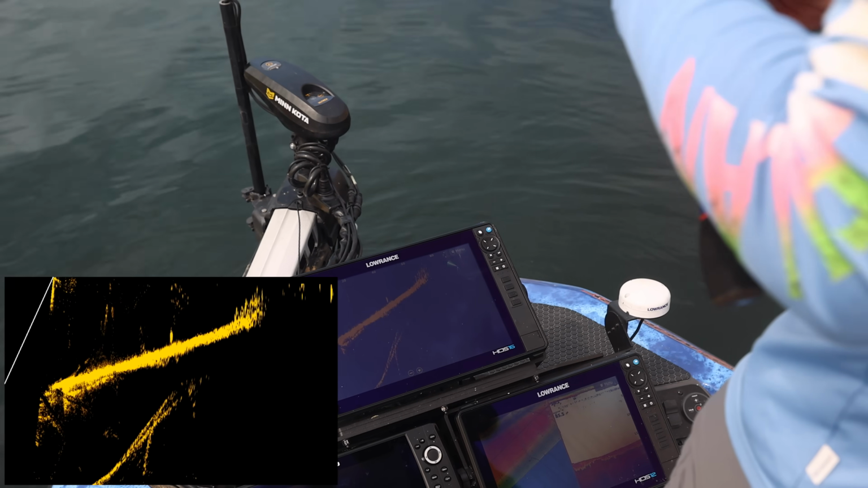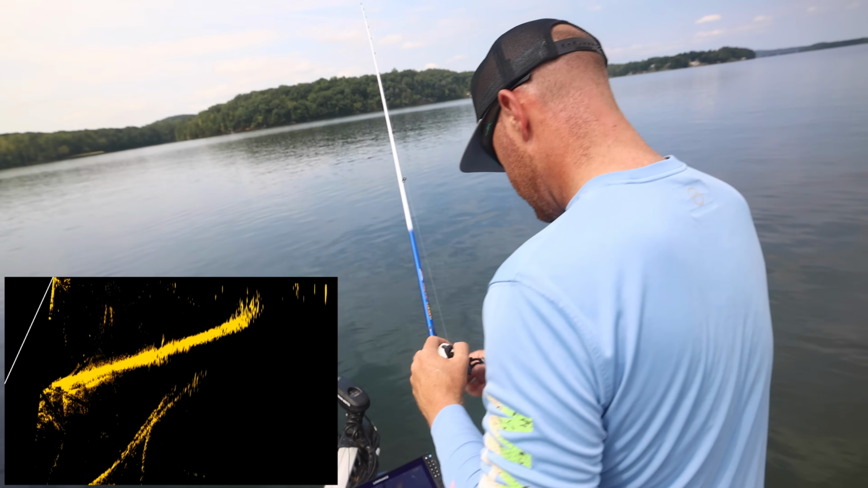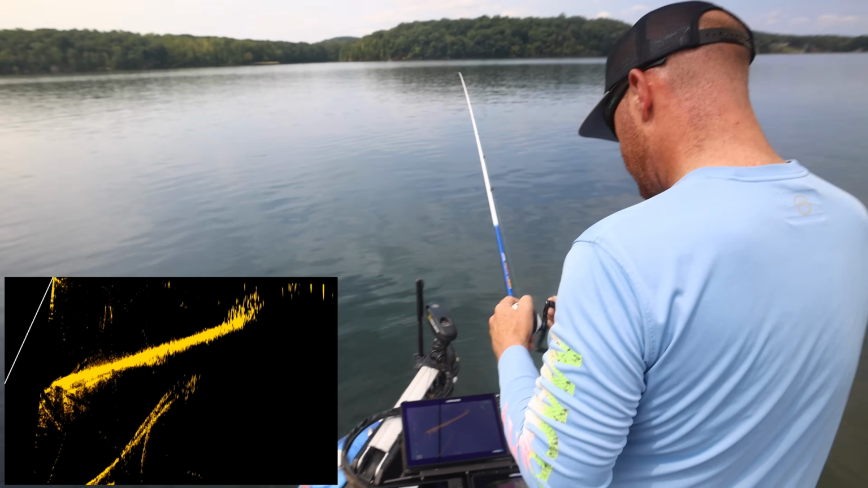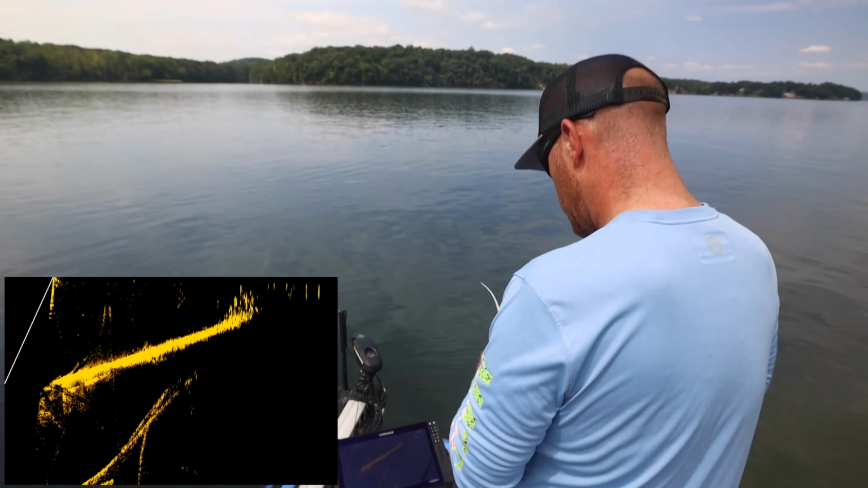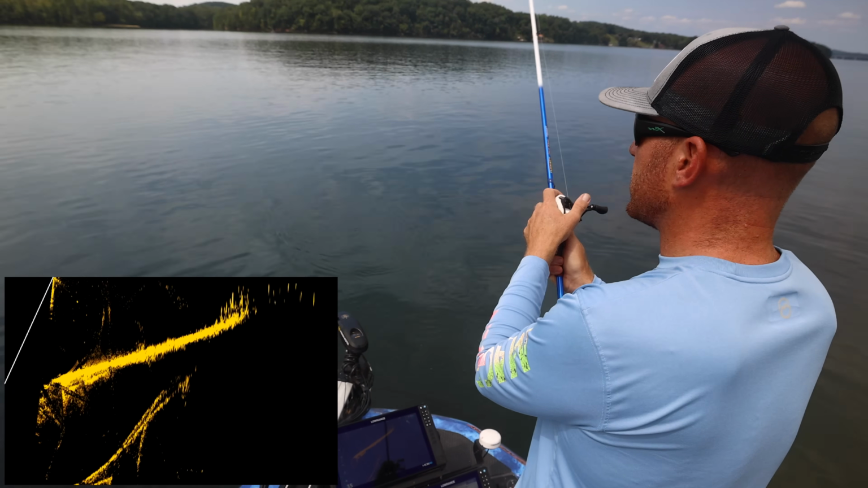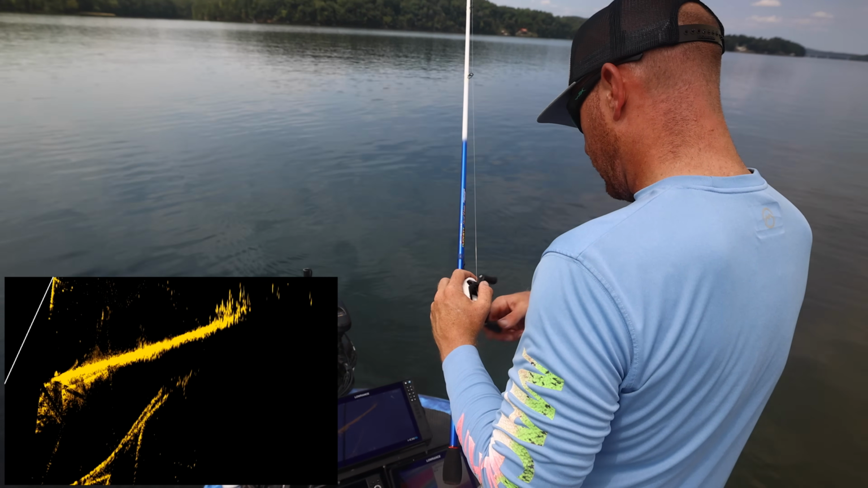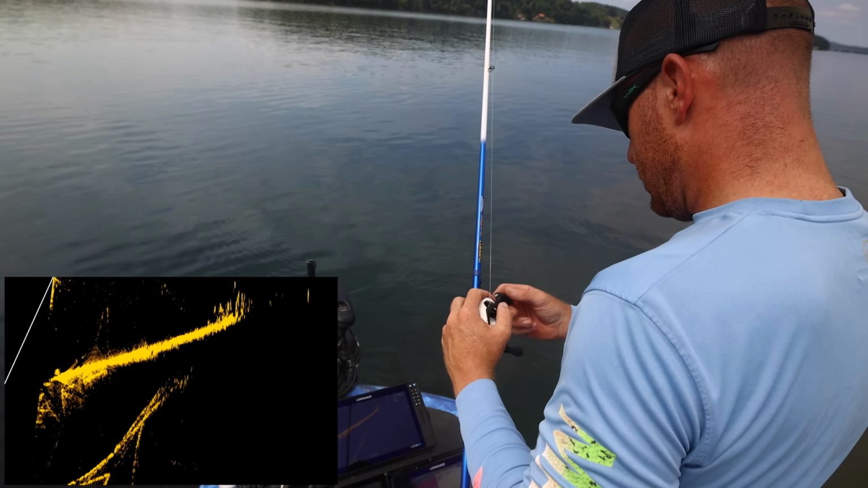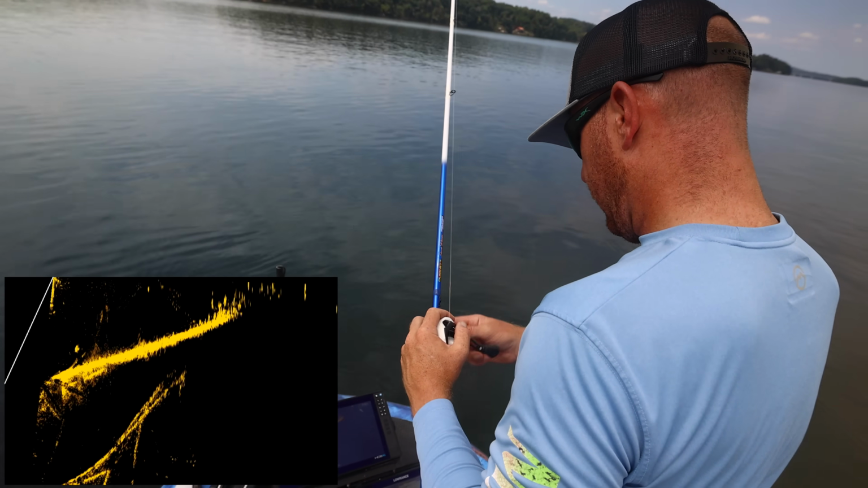Oh, in the grass. There's my bait. You can sort of see the fish on the edge of that grass. That grass is pretty tall, 60 feet out, and then it tops out right there. That's why you're seeing that. I've got to keep it up. Oh, I had a bite, I think. Oh, there it is at 50 feet.